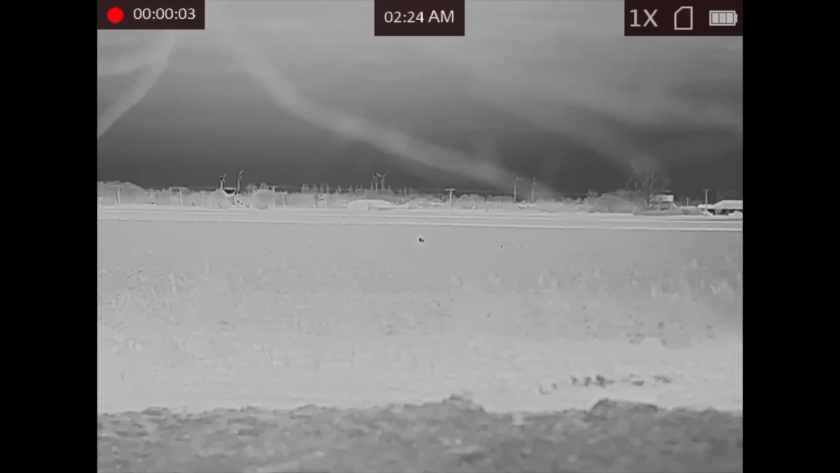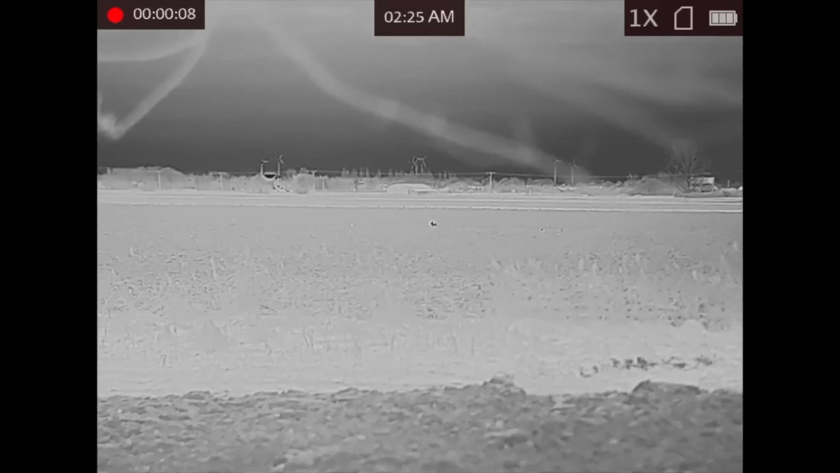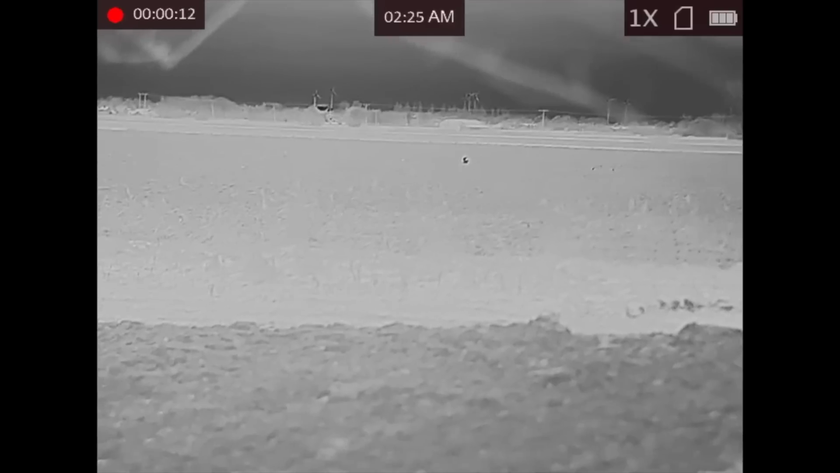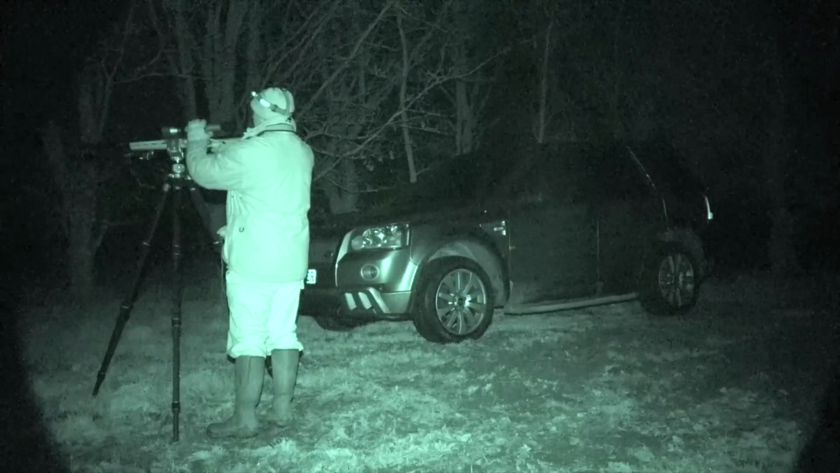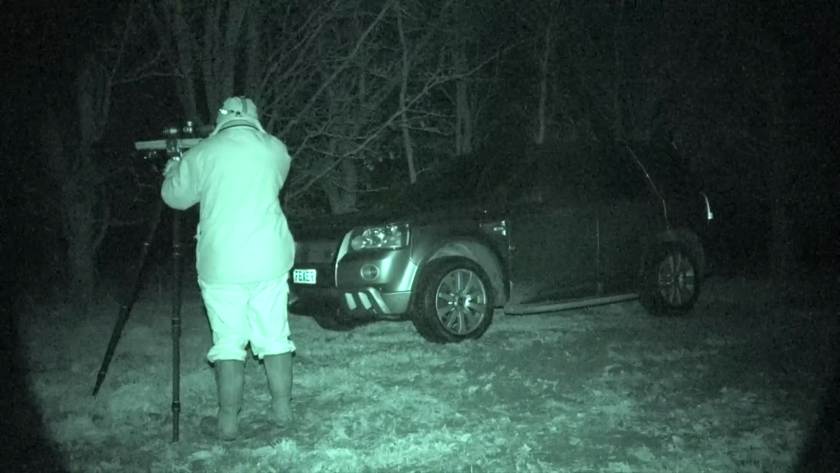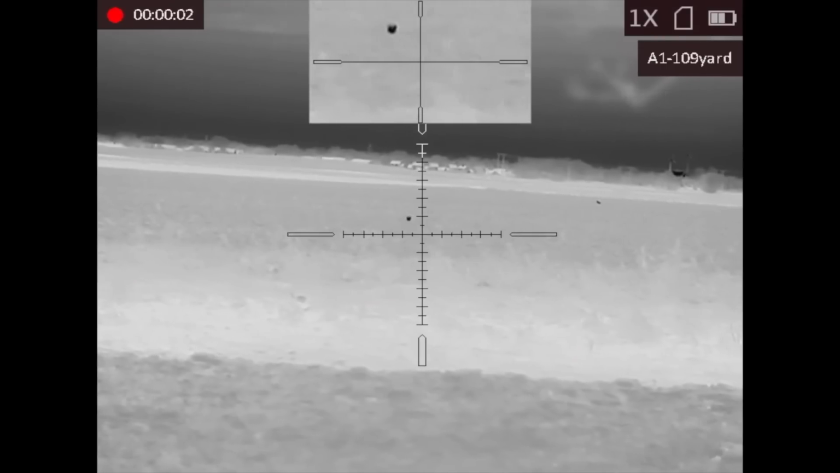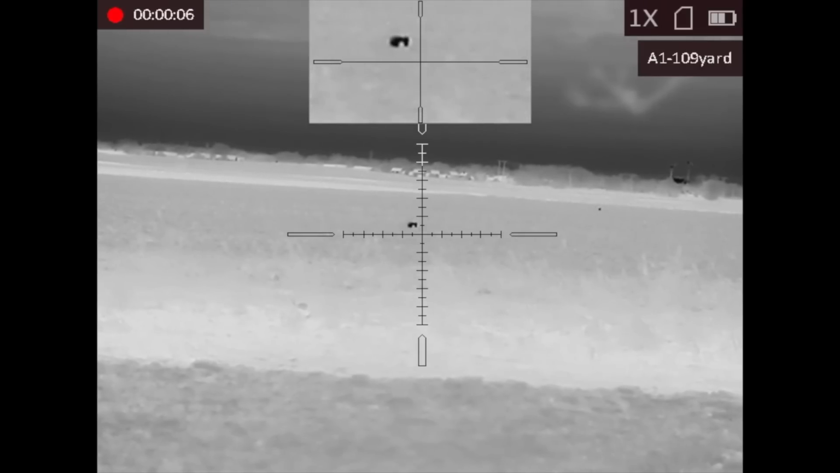Later on that very same evening, well, in fact it's the next morning now, as it's gone 2 o'clock in the morning, I'm able to use the GC500 caller on rabbit distress to call in this vixen from a long way across the field. I used the Falcon spotter to track its progress before getting steady on the sticks and filming through the Stellar SQ50 for the remainder of the shot.